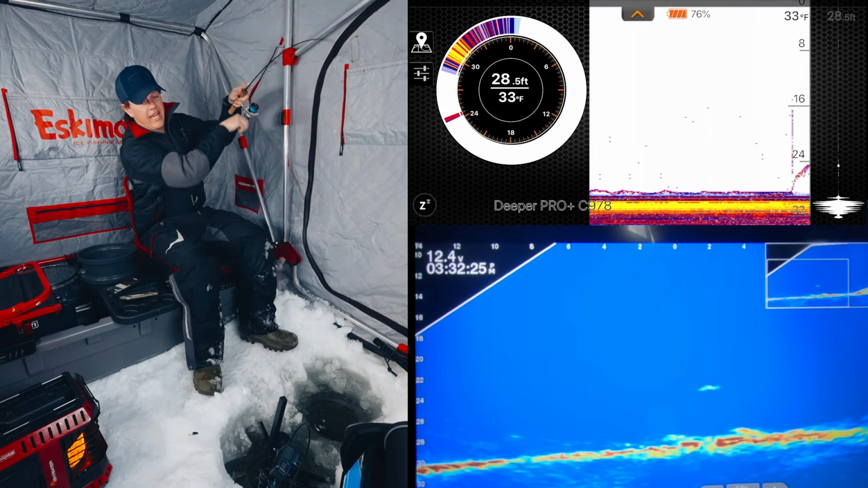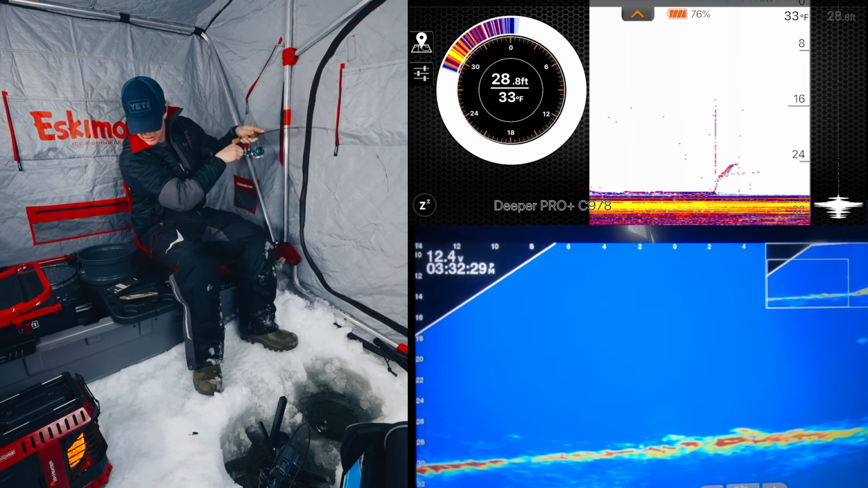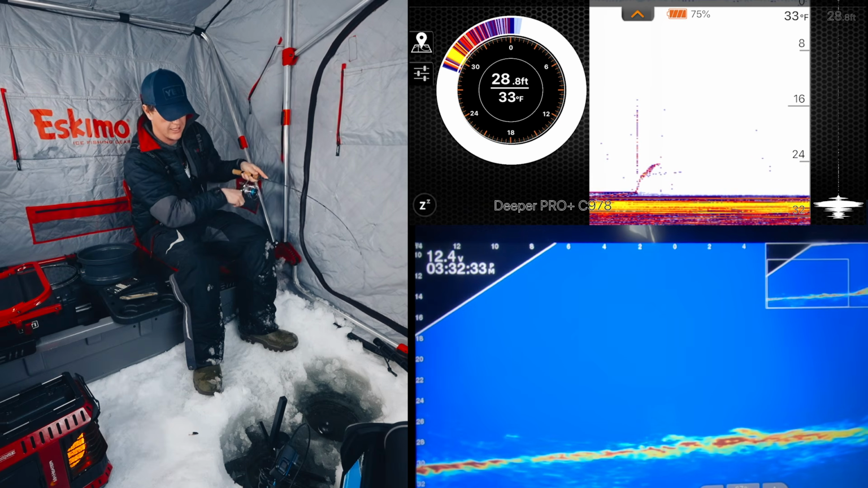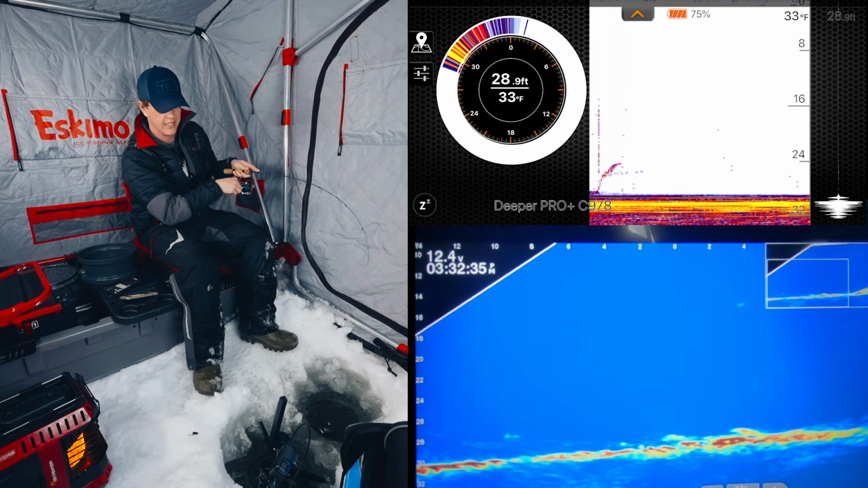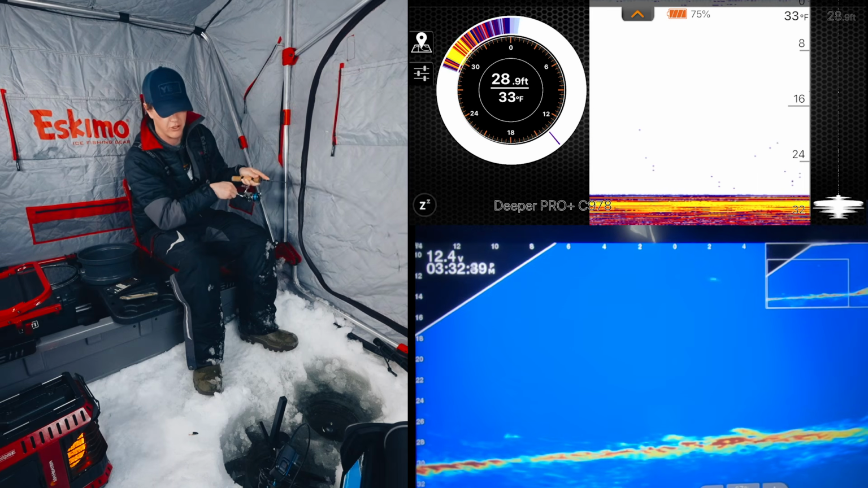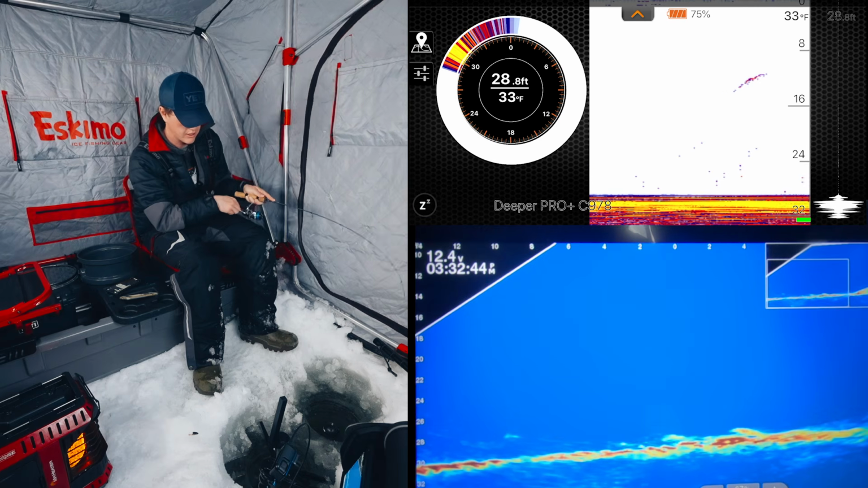Oh, I got him! You could see that fish charge away and then come back and then charge away. I'm not convinced it's a walleye. It is acting, maybe it's a walleye. It's acting kind of crazy. Might be a whitefish or something. It was just so darty under the hole and I barely saw it on the 2D.